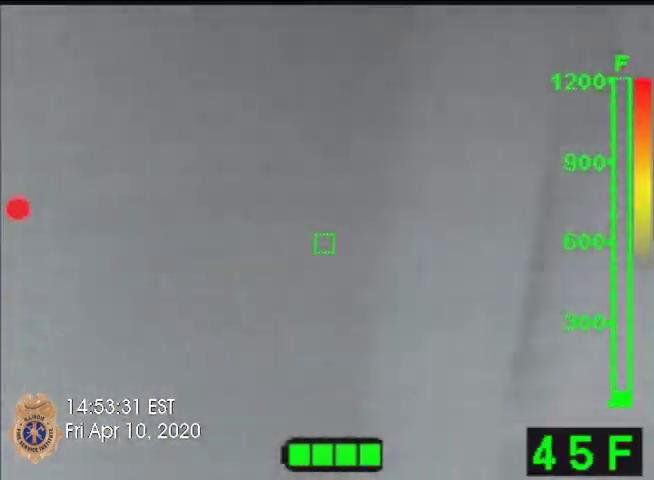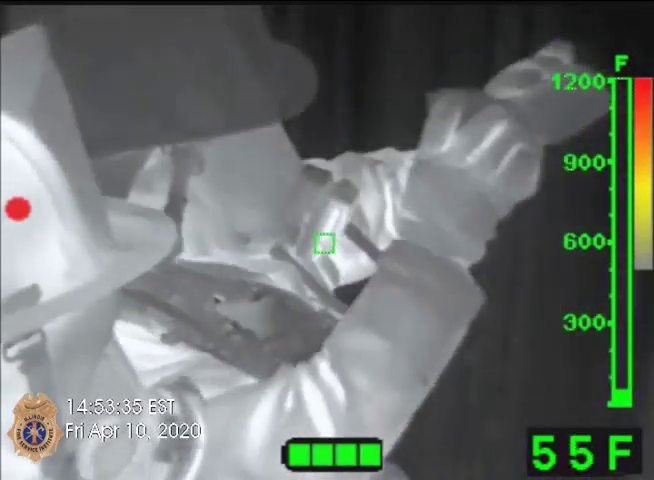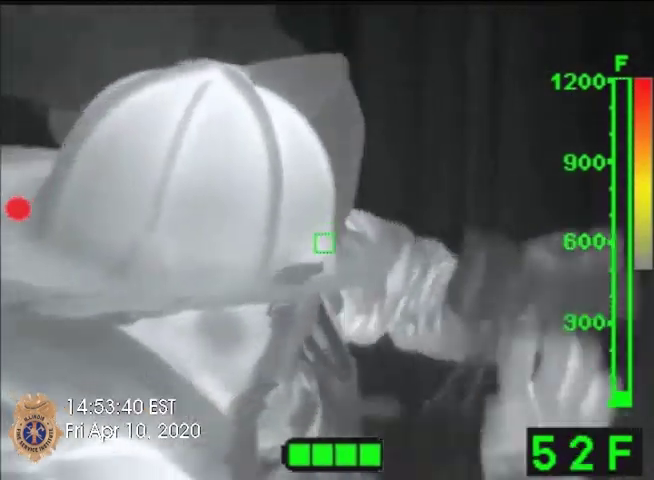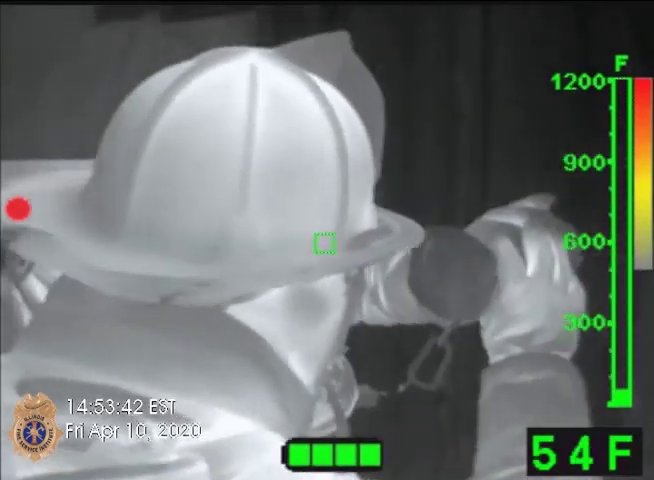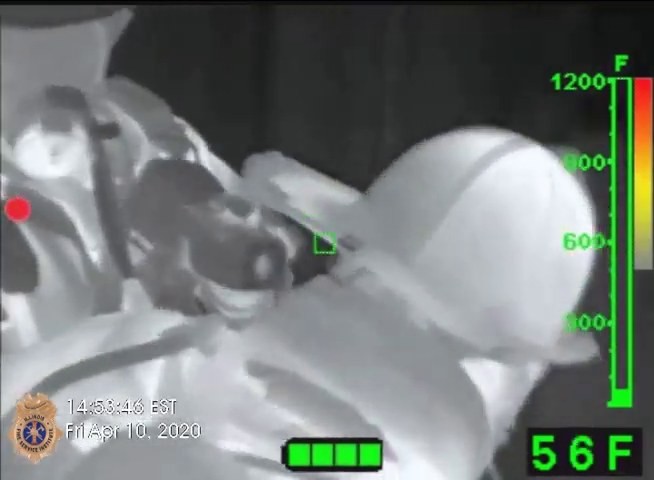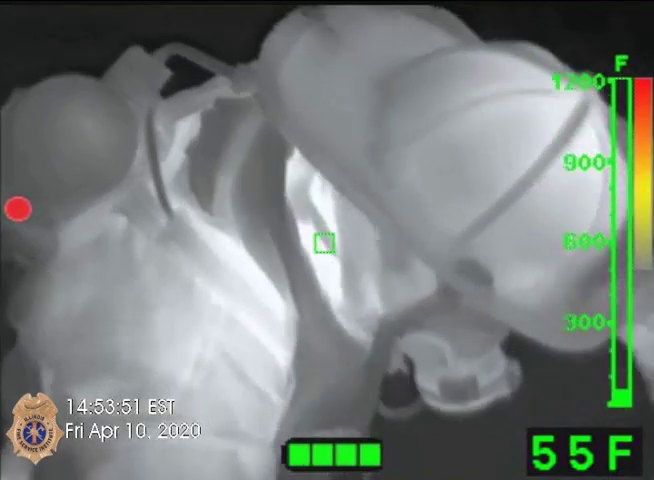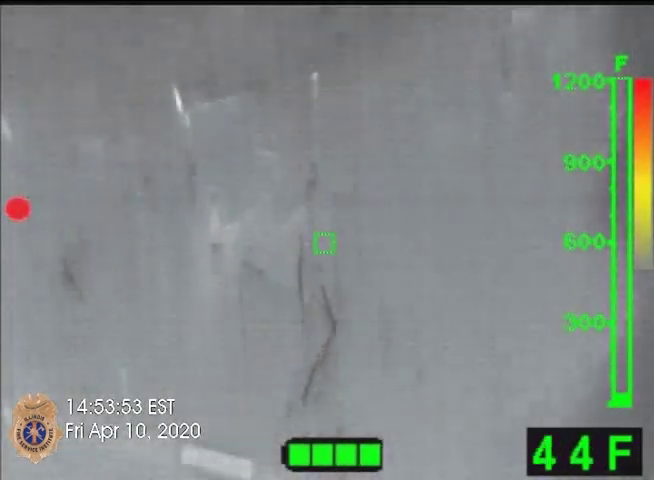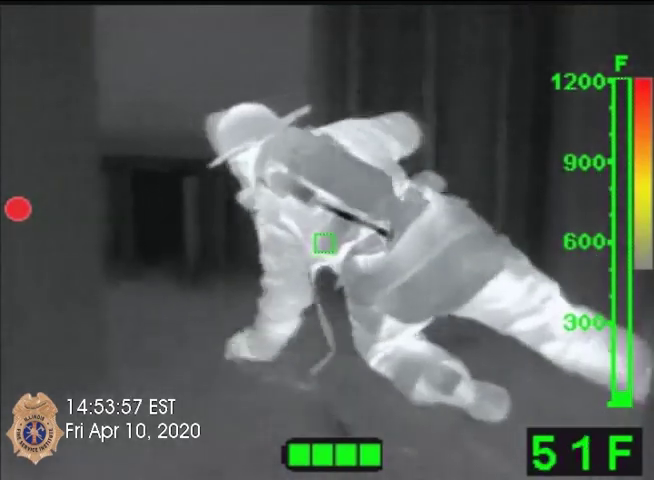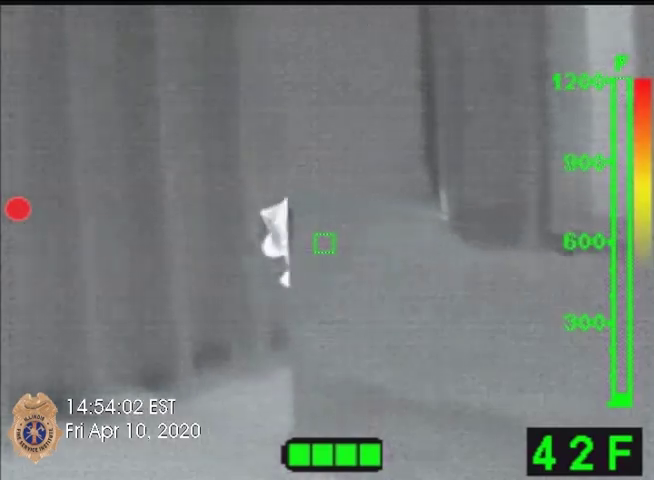The officer moves forward to the next room with the next firefighter to start doing the same thing. The firefighter leaves the tool at the doorway for multiple reasons. 1, conducting the search much faster. 2, to prevent the door from closing. And 3, showing them the way out of the room.